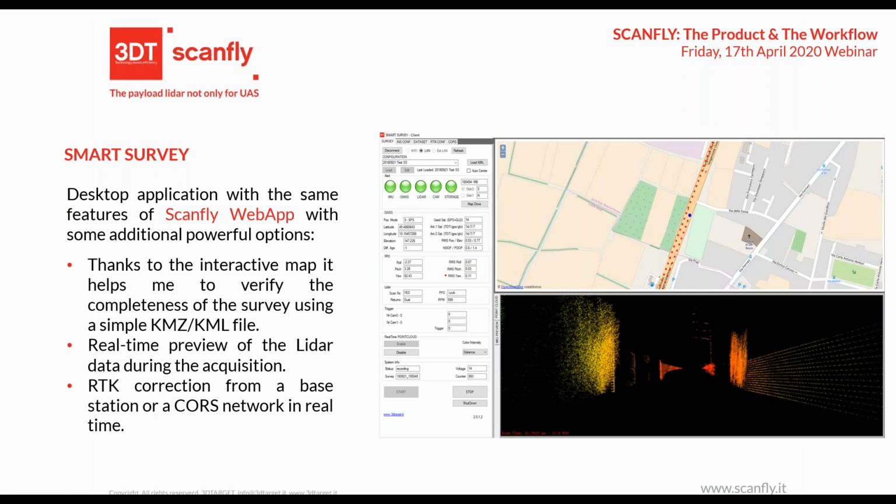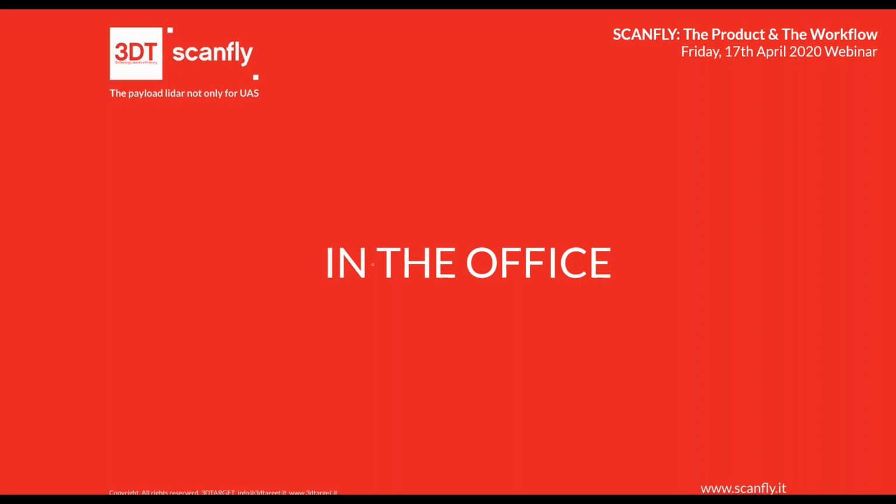You can load the KML file, KMZ file, to know what path, what track, to follow. You can see here on the right the map where you are, and the red dot is where you passed through before. And here the real-time point clouds. There's also the capability to have RTK correction if you are connected to a base station or to a CORS network. It's really depending on the connection stability.